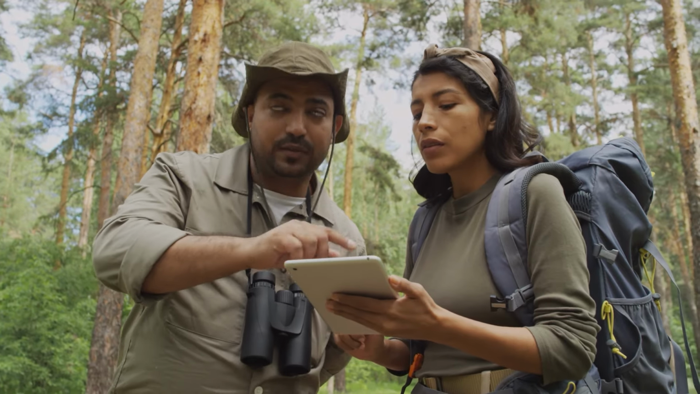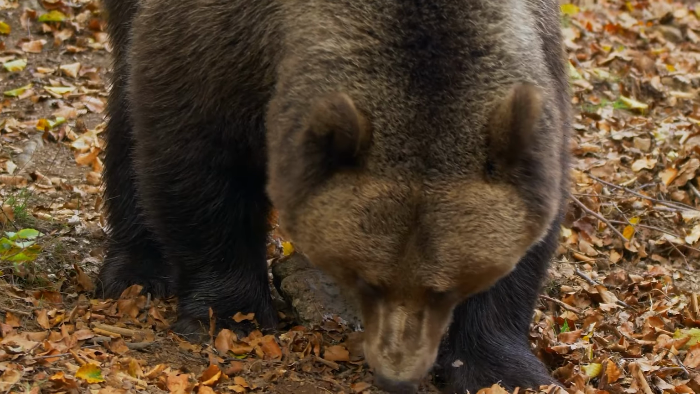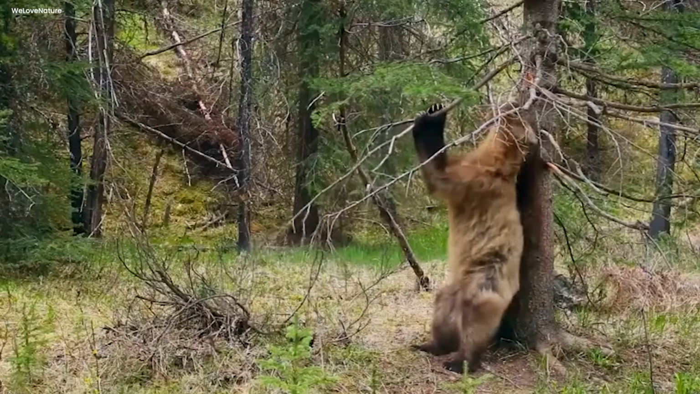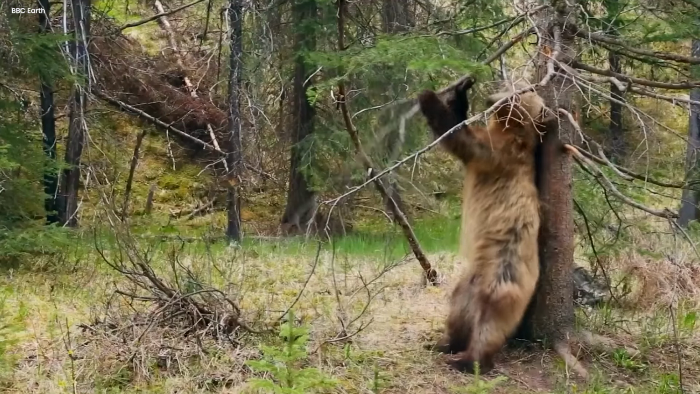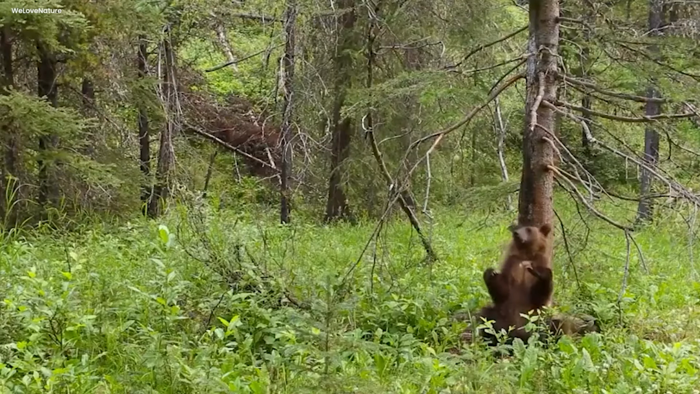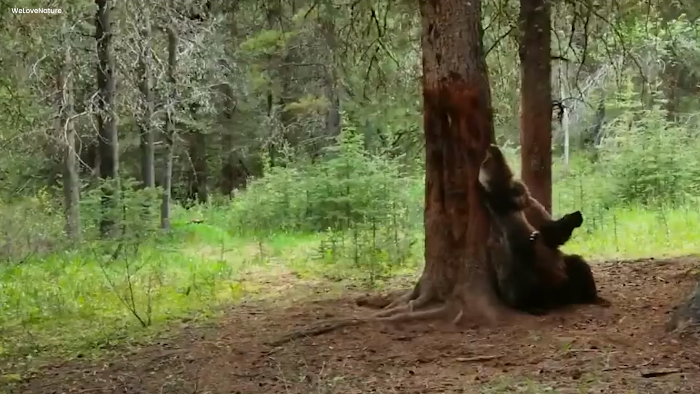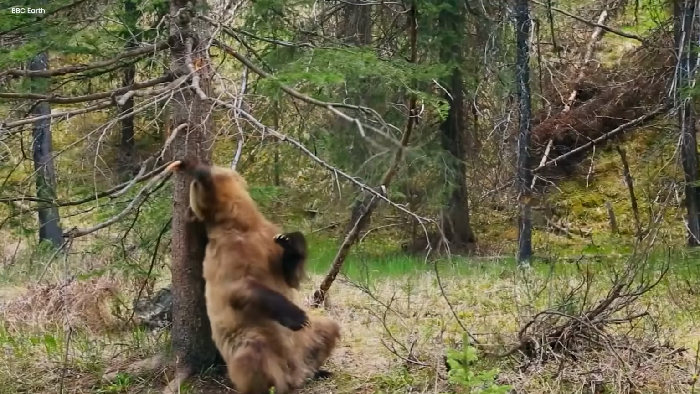Dancing bear. A wildlife channel set up cameras in the jungle to capture some cool animal footage. And guess what they got? Bears shaking their behinds and moving around like Shakira. It's hilarious. You see, bears get itchy too, just like us humans. But their way of scratching their backs is quite unique. They use trees to scratch themselves, and they absolutely love doing it. Check out the video, it's just so funny.